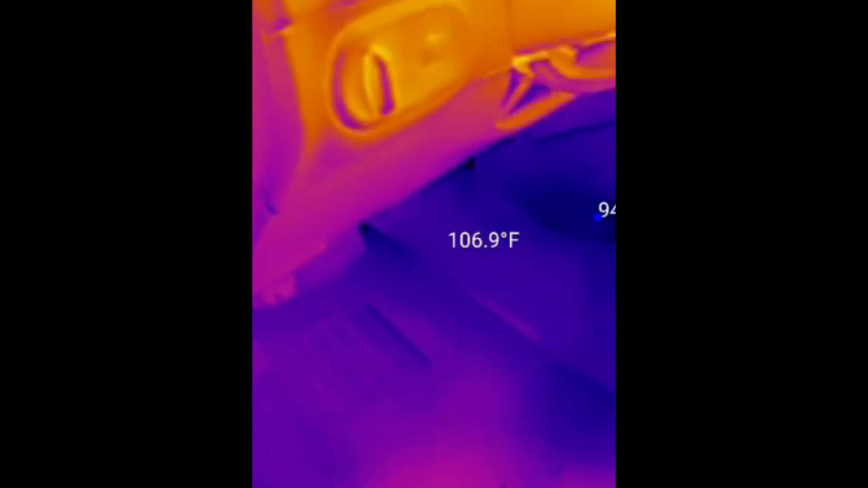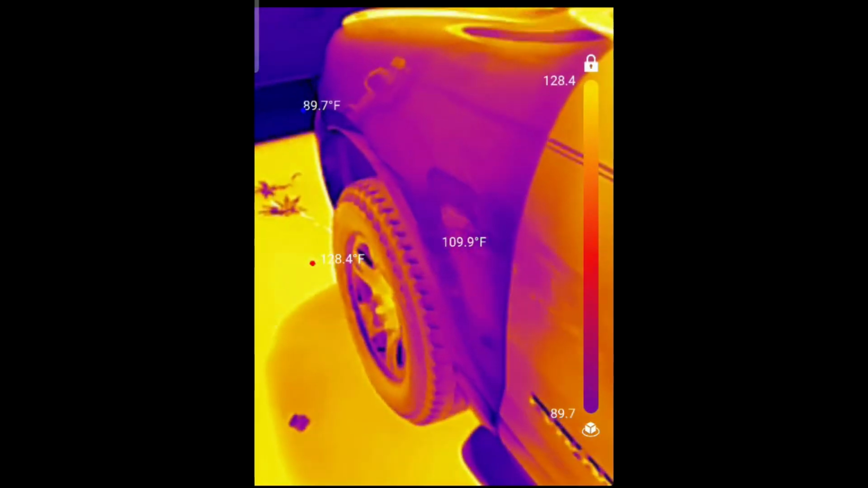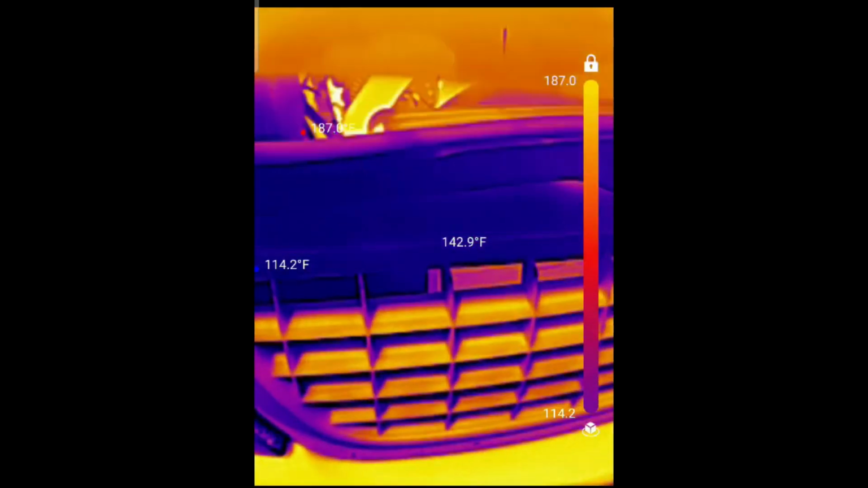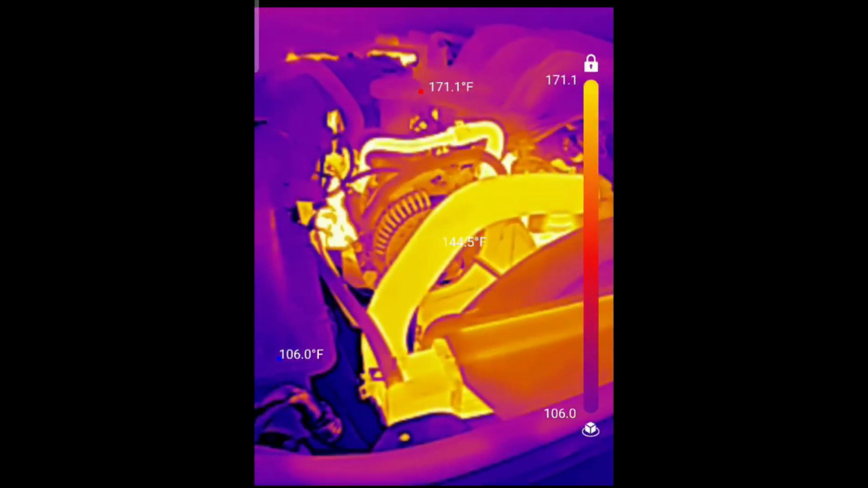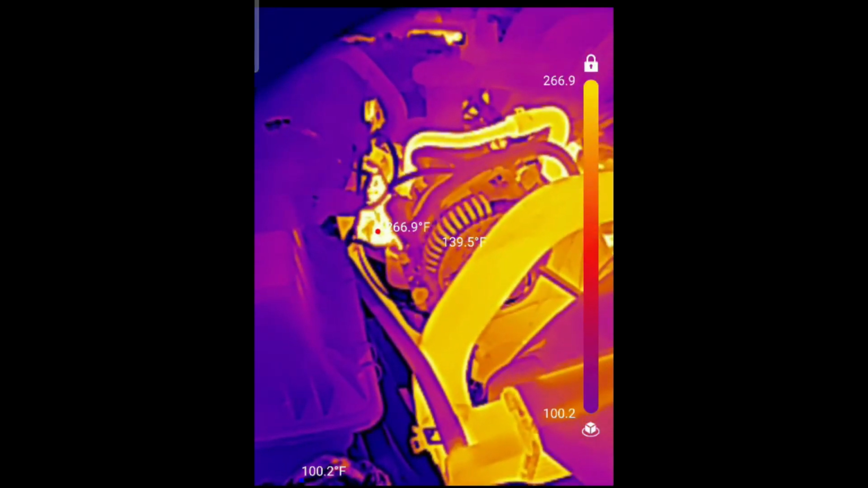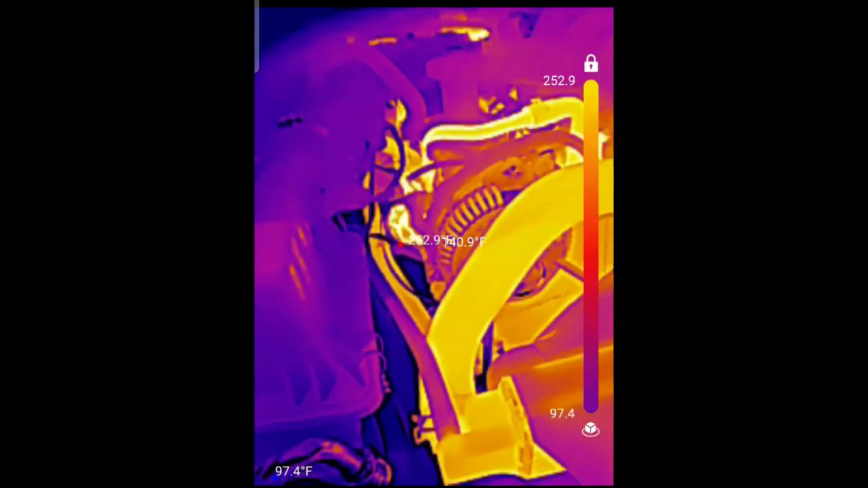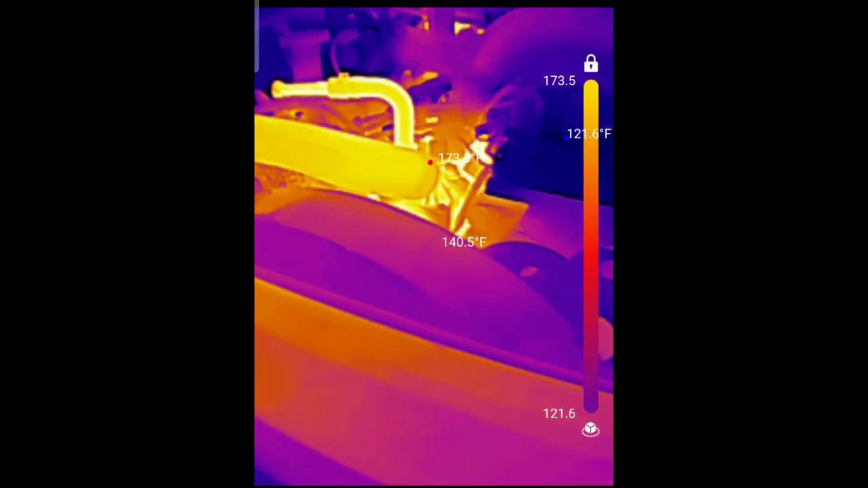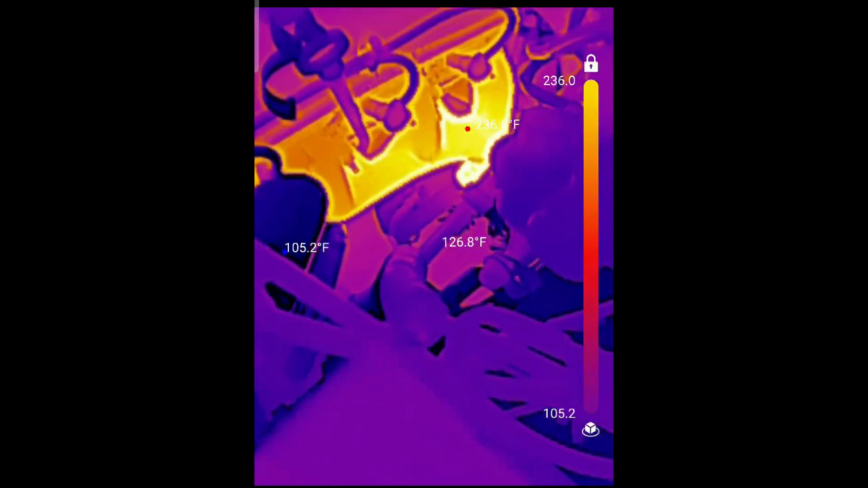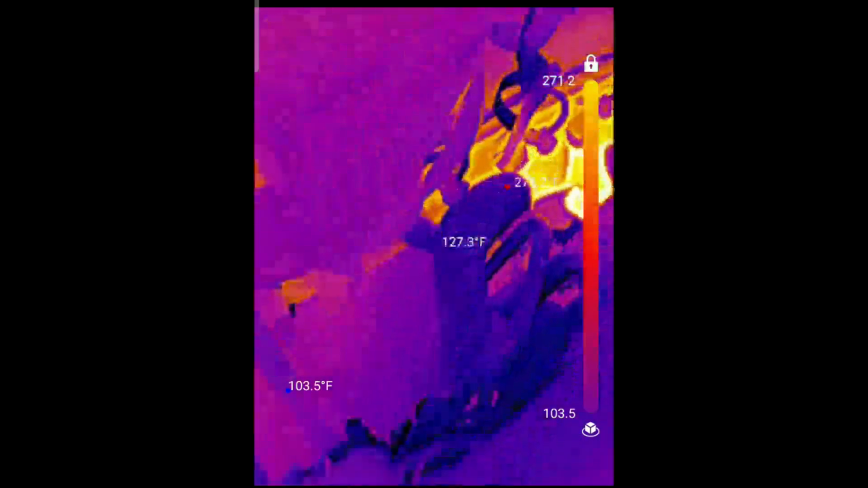Yikes. Let's pop the hood and look under there. See if we can see anything super hot. Let's see. Yep. Oh, looky there. 267 degrees down there on, looks like the exhaust. Yeah, there's the exhaust down there. You can see 273 degrees.